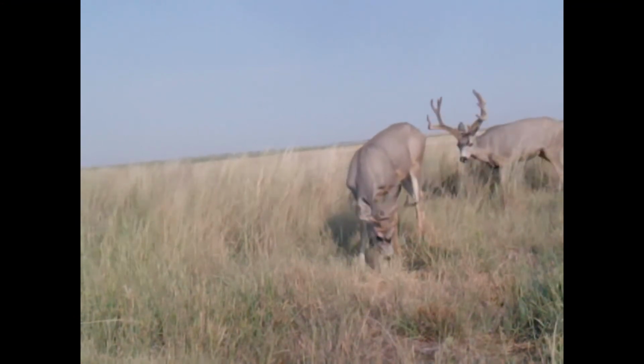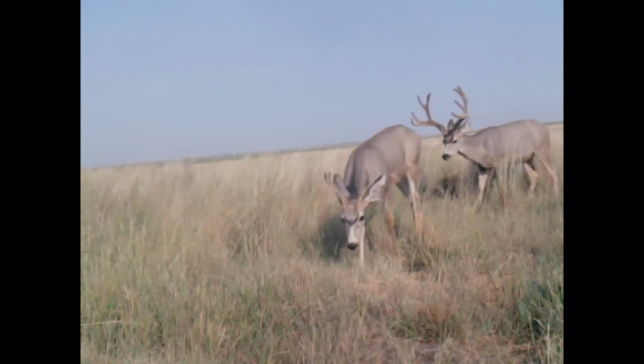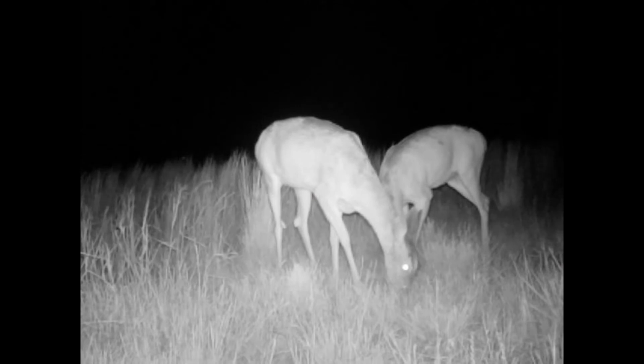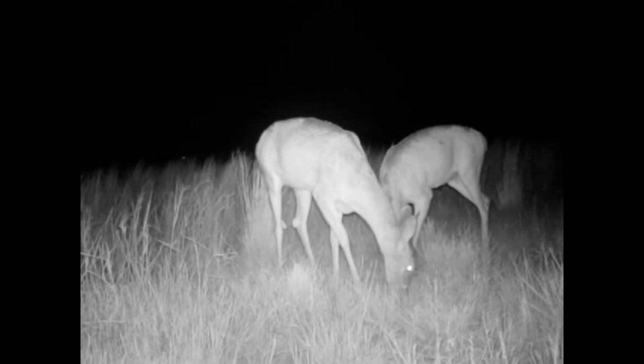On this one we got a couple muley bucks come in during the daylight. These are the only ones that come in during the daylight. Got some more does sitting there eating, and this is all video, guys. Last one was all pictures. This one will be all videos.